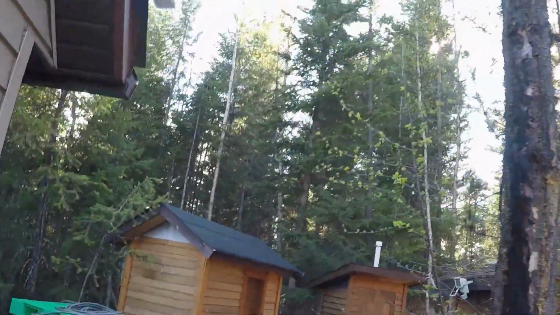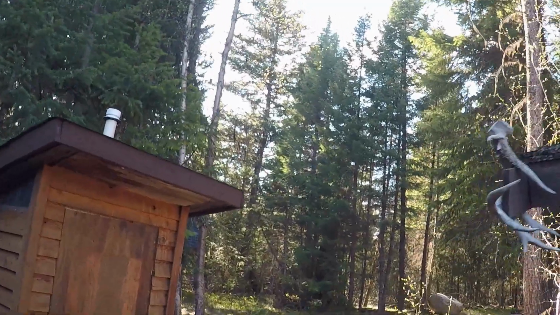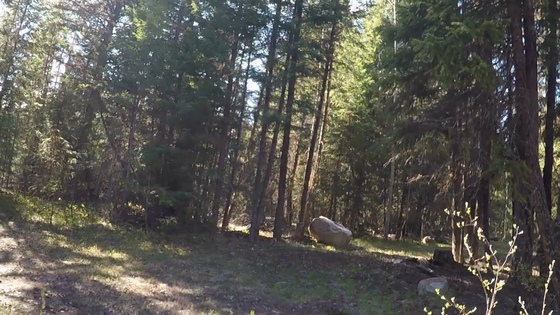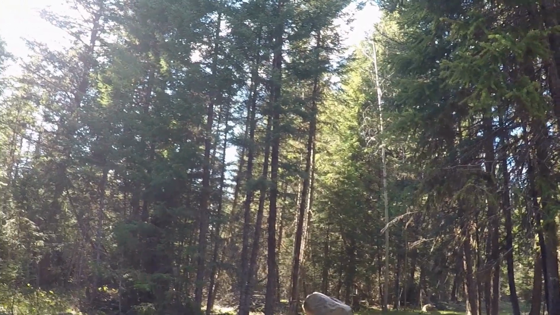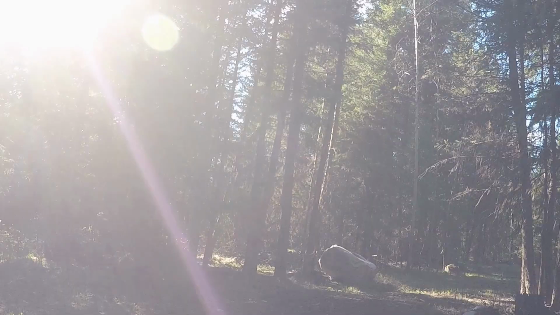Alright guys, if you recall last year I reviewed a trail cam, did the unboxing right on that rock over there, and I set that up. We did a quick little test of it where I left it for a few weeks and we captured an image of a deer going through.